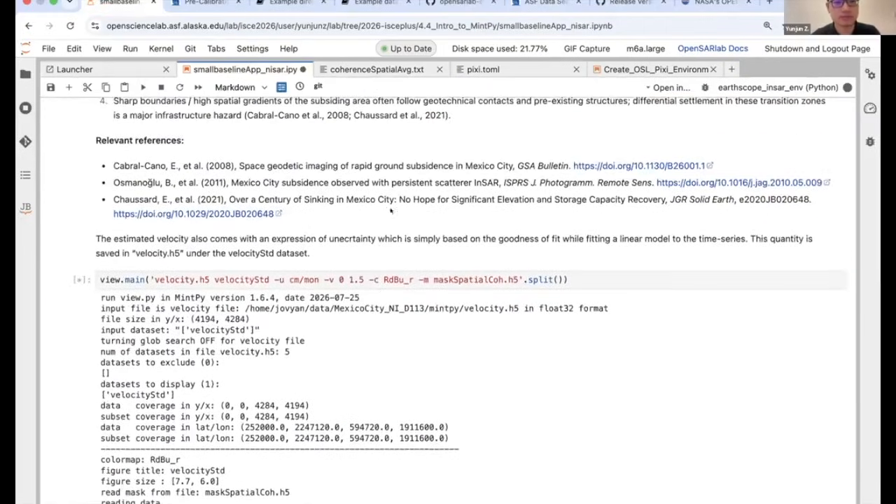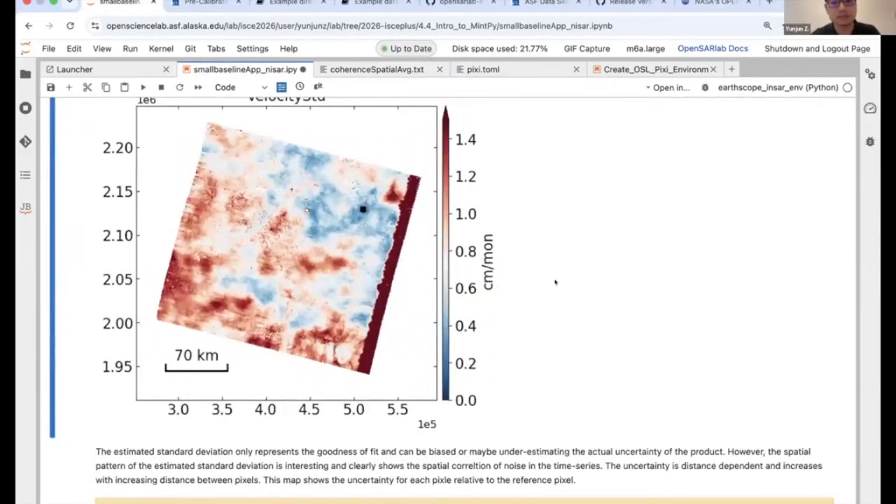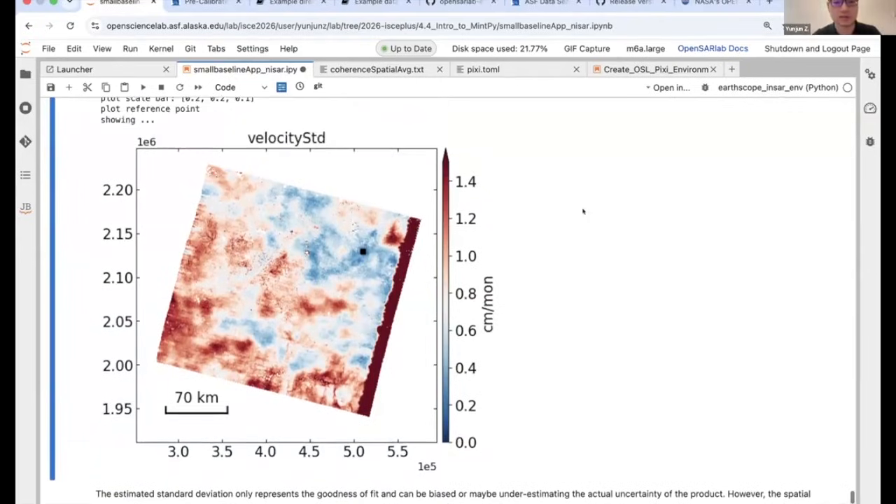And with the MintPy velocity estimation, we can also grab the residual from this linear slope fitting and save that into the velocity standard deviation. That is what we saved here and plotted right here. Even though it's not the official uncertainty, we can grab some information and have an idea of the dispersion of our linear velocity using these products.